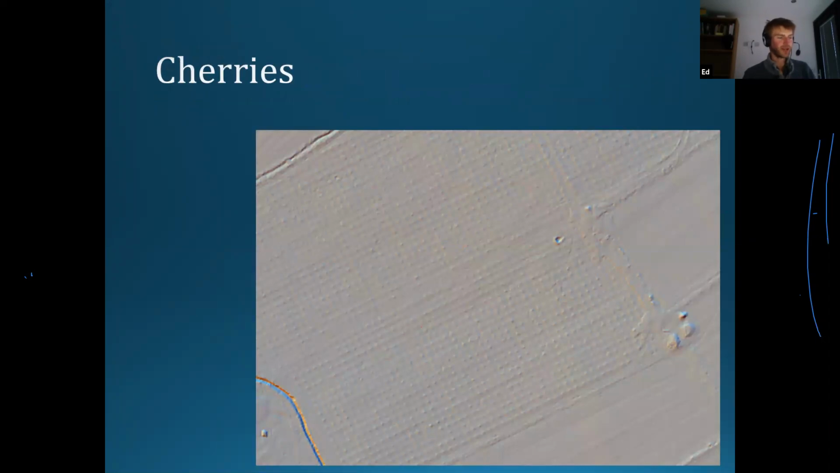Cherries, quite hard to spot in the LiDAR, but I found one example. This is an old cherry orchard that has been cut down, but you can still see these little hummocks, which is where every single tree was planted on a little mound. I can't guarantee that they were cherry trees. There may be apple or pear or plum, or Aylesbury prune even, but certainly fruit trees of some sort that were planted as an orchard that have since been cut down. So that's a rather lovely one.